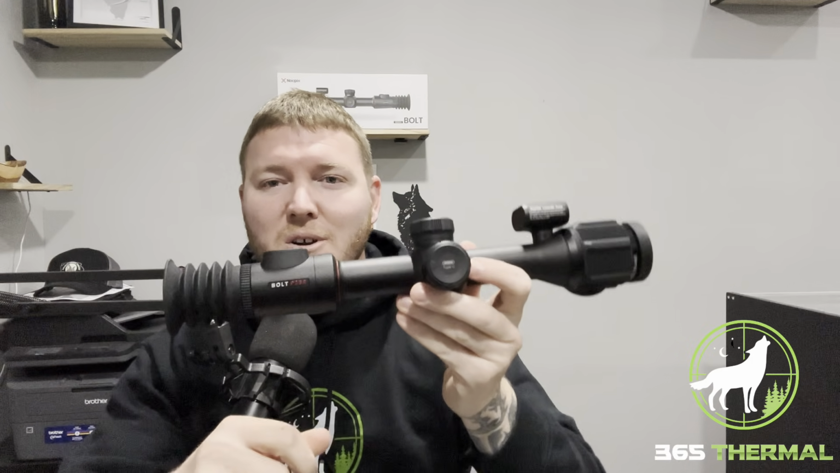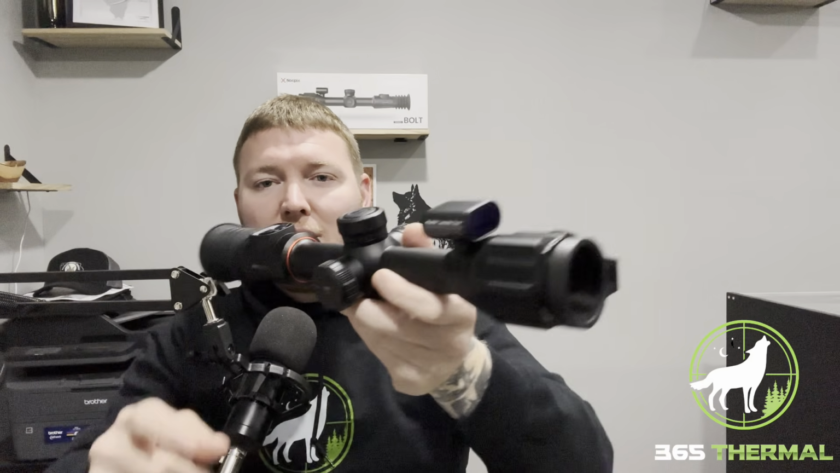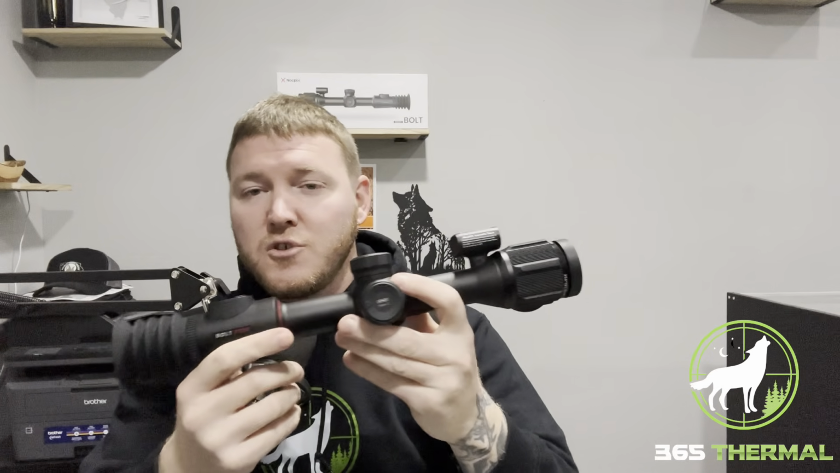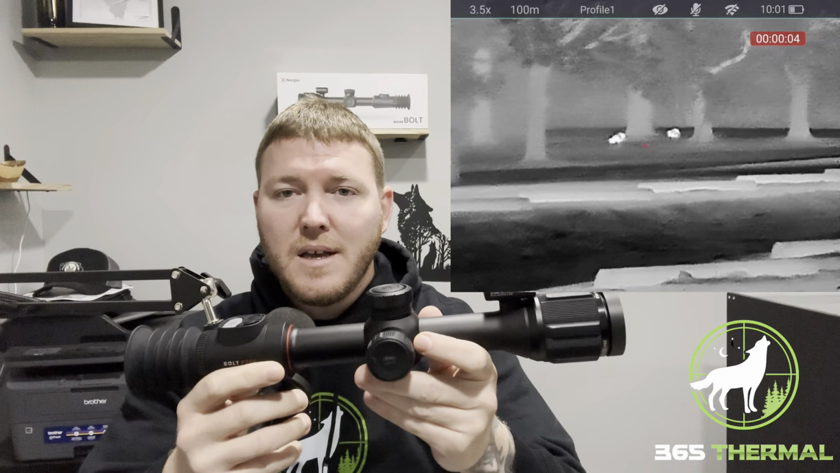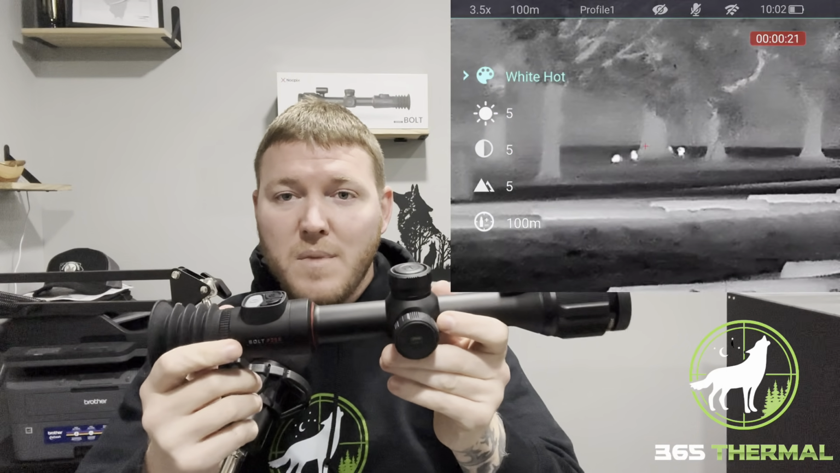Alright, so here we are. You heard it. This is the Nocpix Bolt P25R. R for the laser rangefinder, of course, right there up on top. This is the 256 model. They came out with two this past week. Finally was able to go out, test it out a little bit and everything. And again, this is a tube style scope, of course, as you can well see. And it really gives somebody on the lower end looking for a budget thermal something for a bolt gun. And I think it's going to be a really good one for that reason for many people.